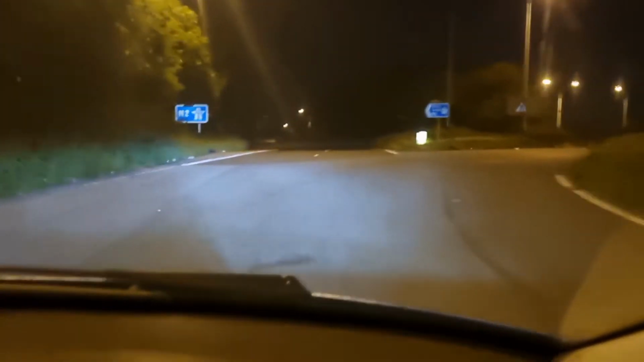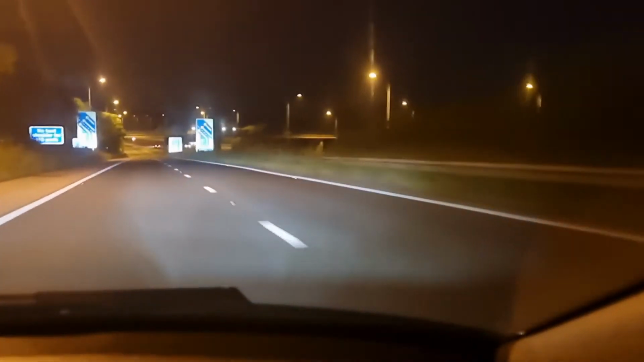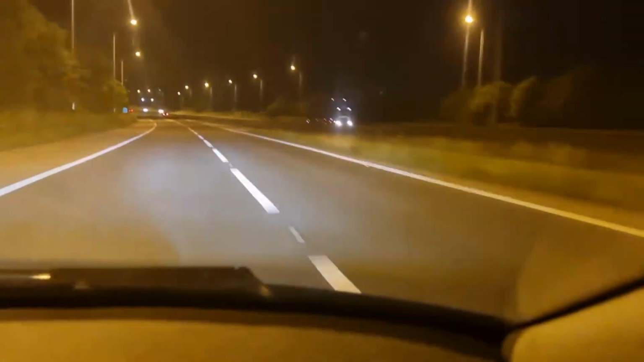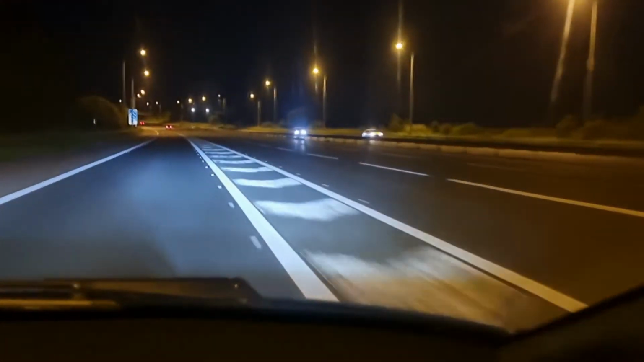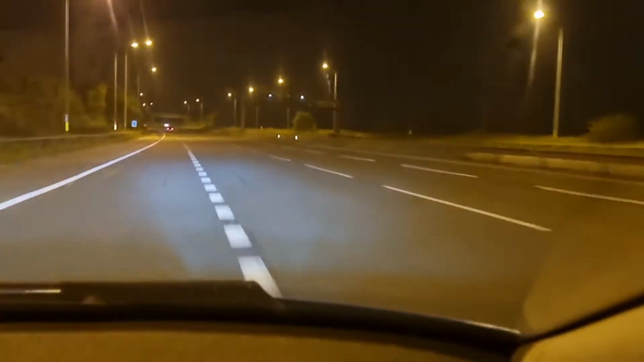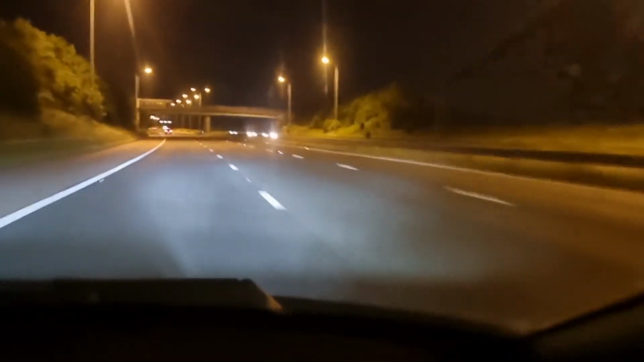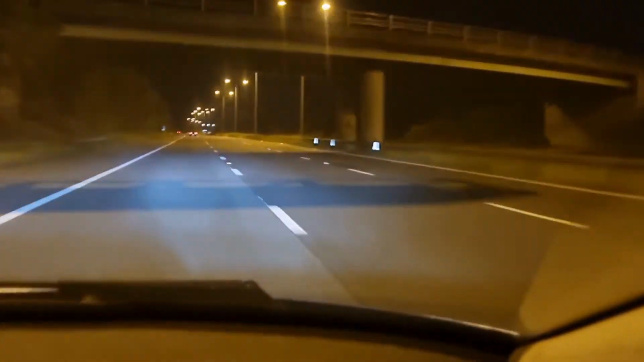Bumpy roundabout. A bit of fun. You, the VXR, or whatever you drive, just have a bit of fun. That's why I love this car. It just is that bit of fun you need now and again.